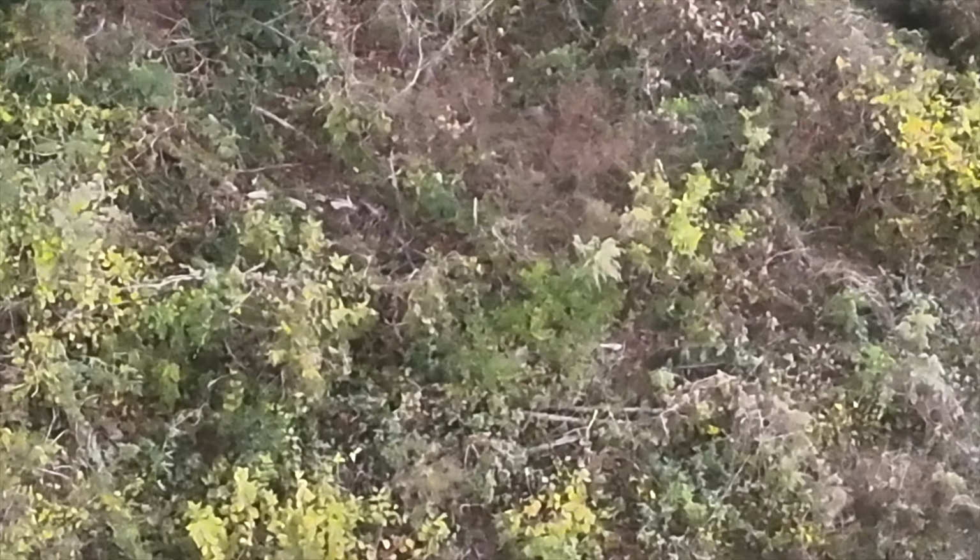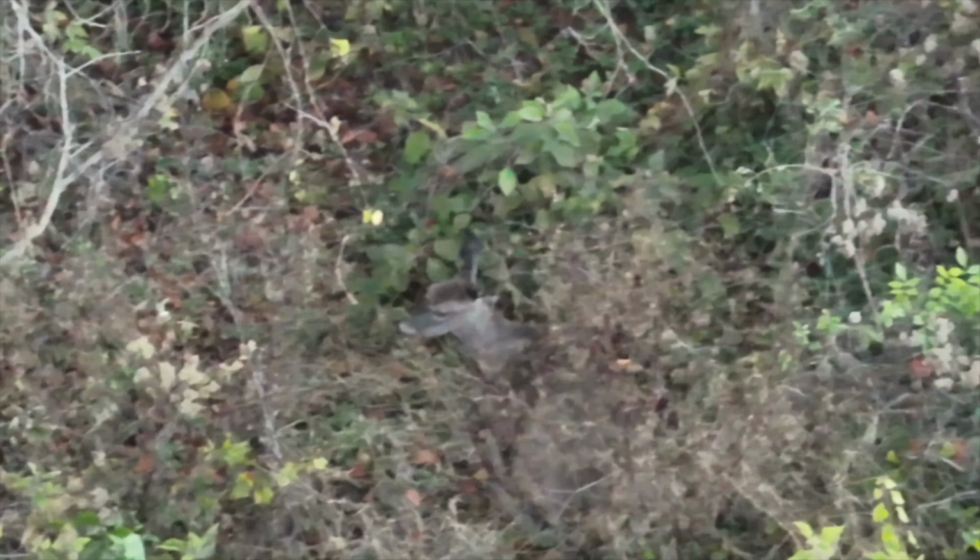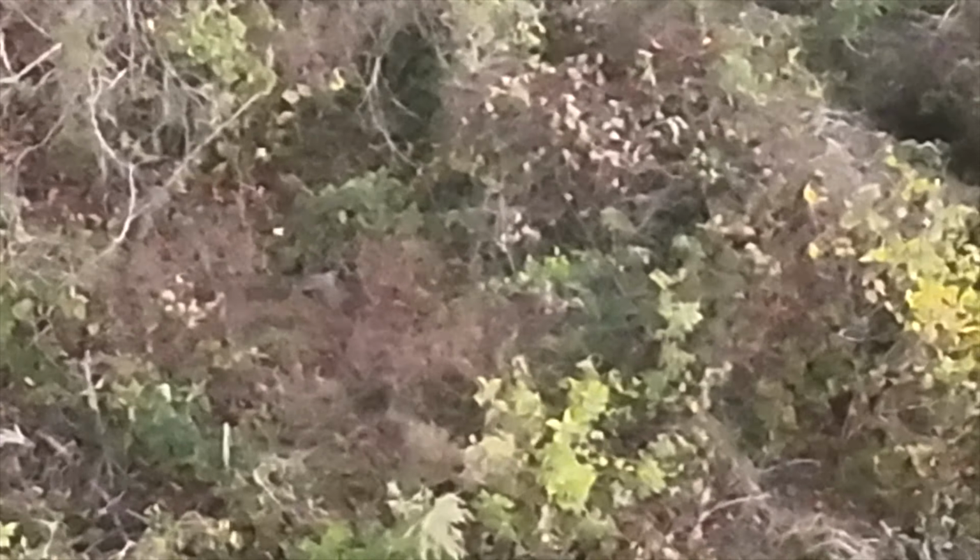Now we find ourselves back at the barn. I've flown the drone fairly close to the ground, not on top of, but fairly close to this deer, so I could zoom in and actually see it. It is bedded in stuff that is so thick that, I mean, look at her sitting there. And she's literally right next to the barn.